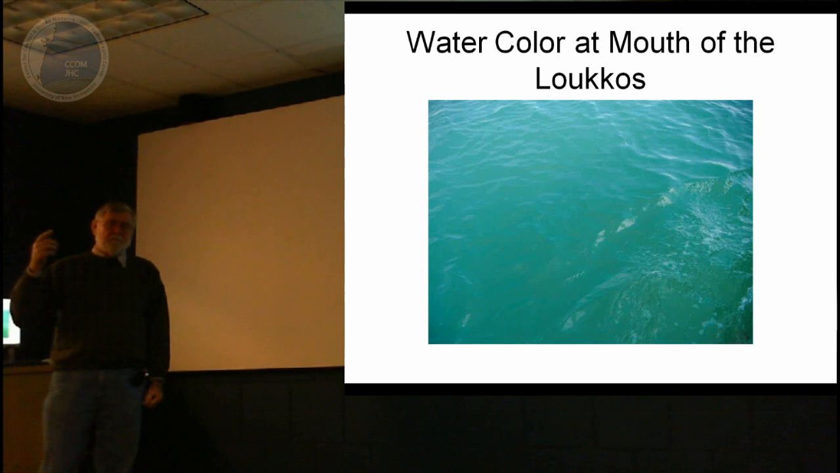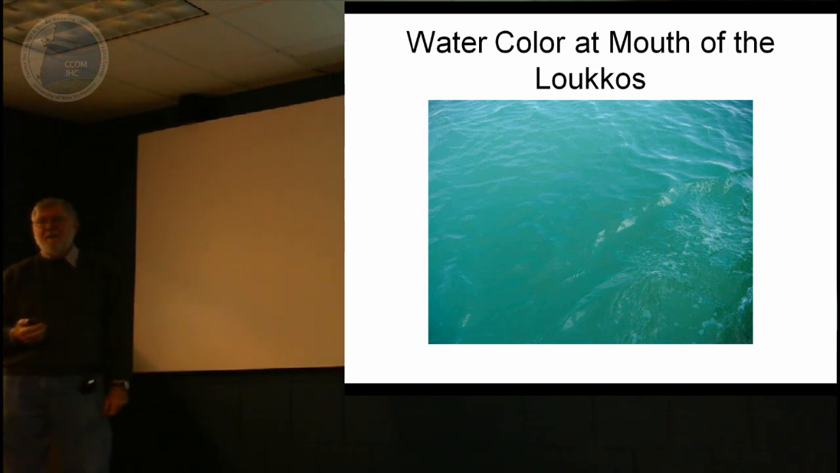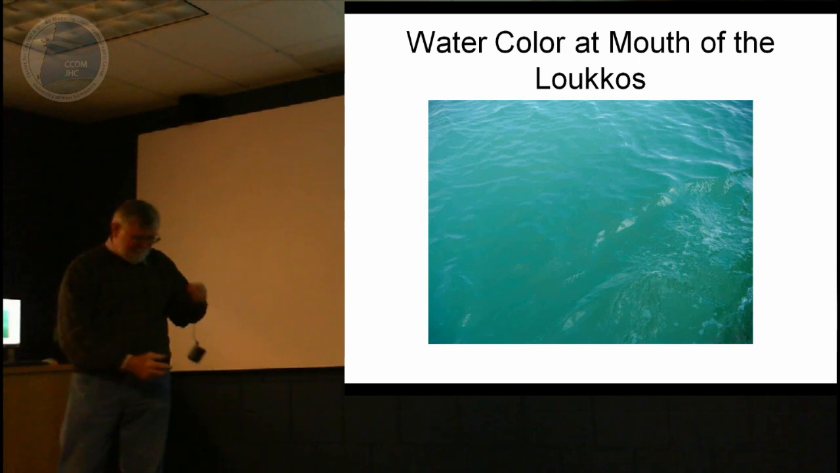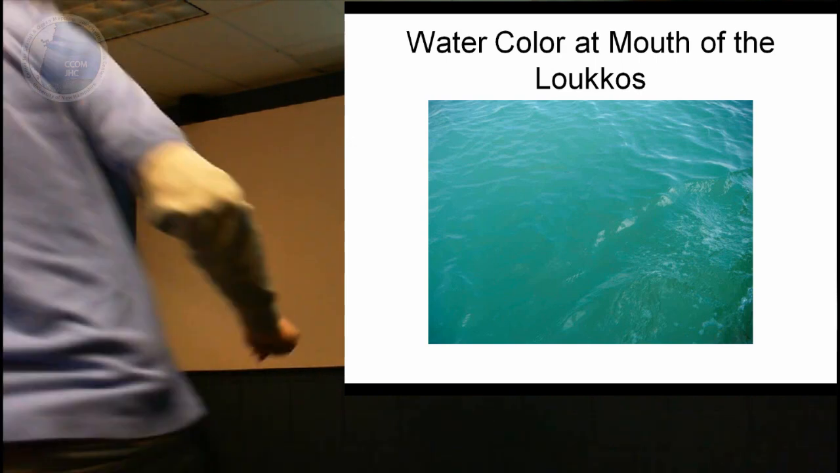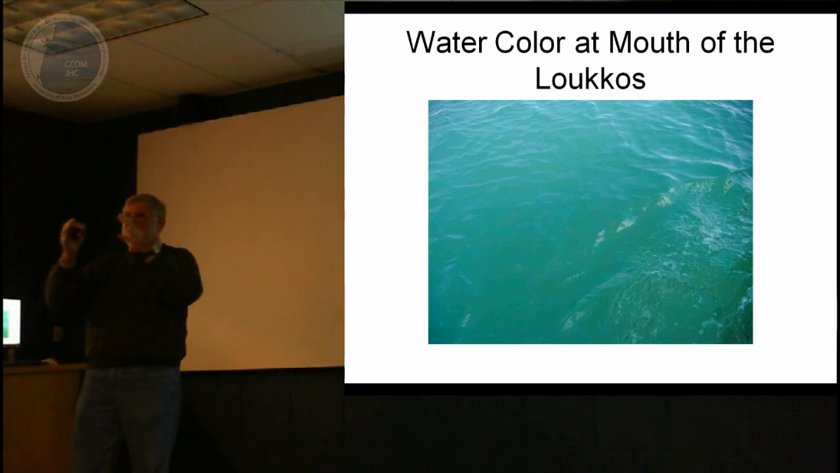the clay particles coming down the river. When they are in fresh water, that keeps the ionic thing, just keeps all the particles separated.